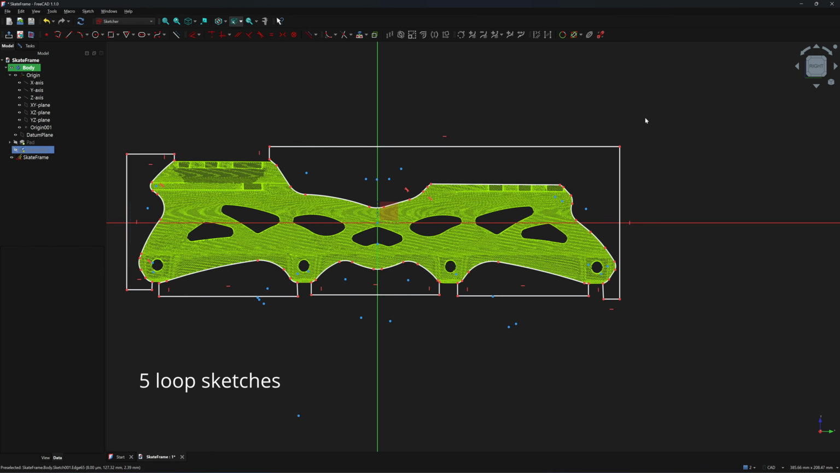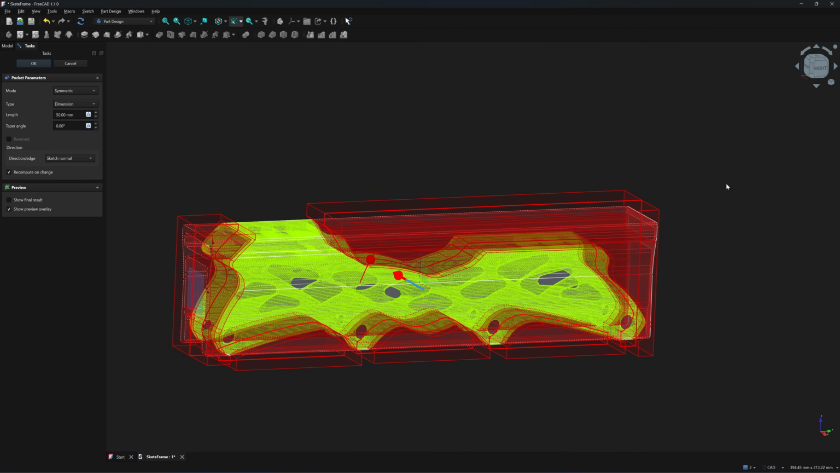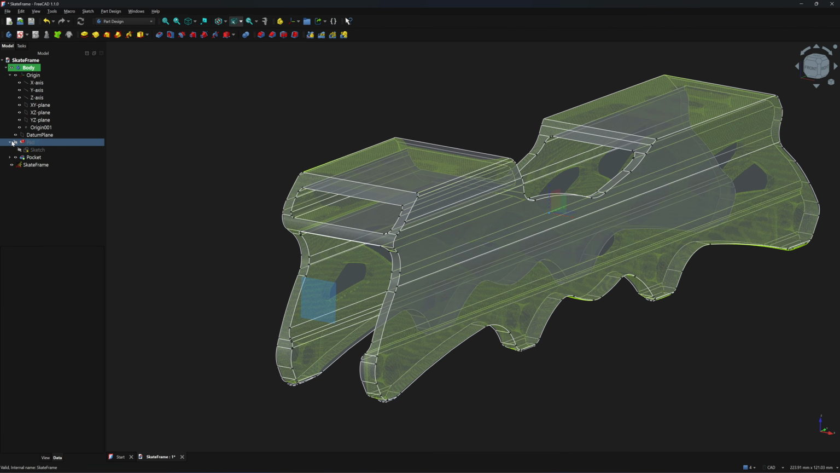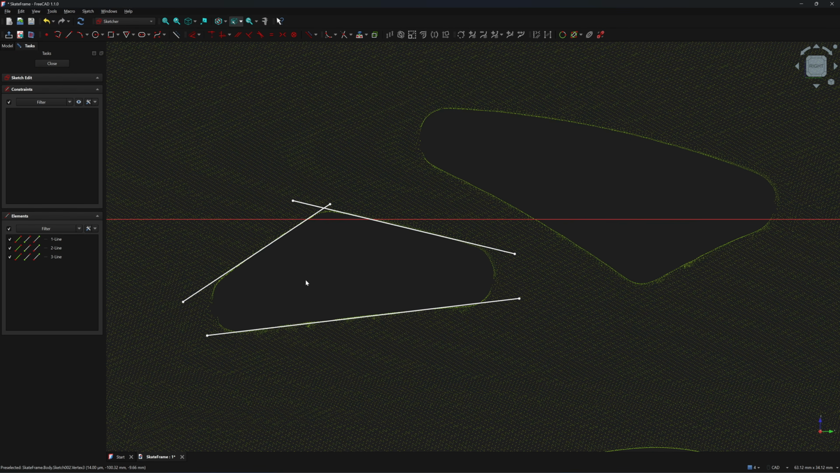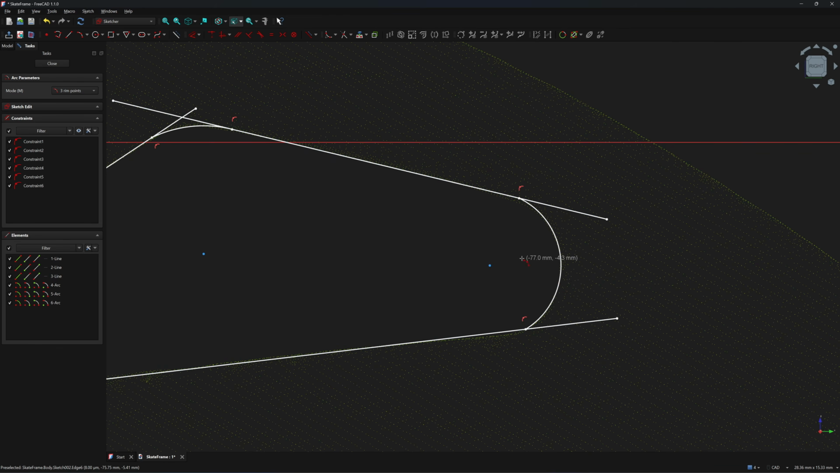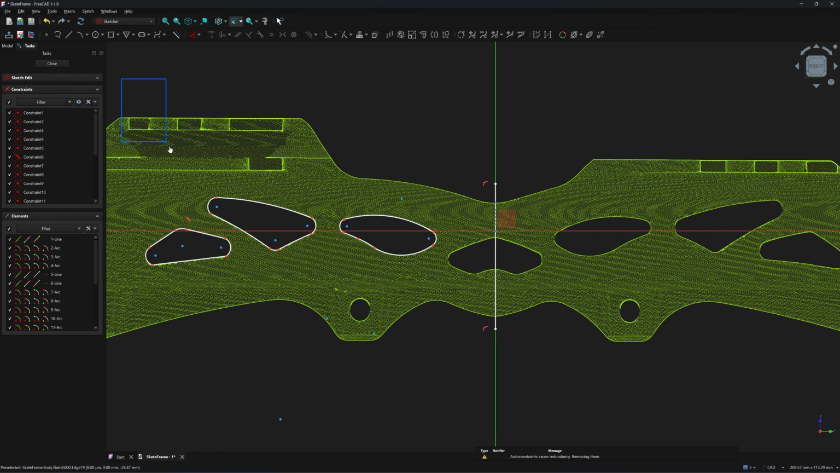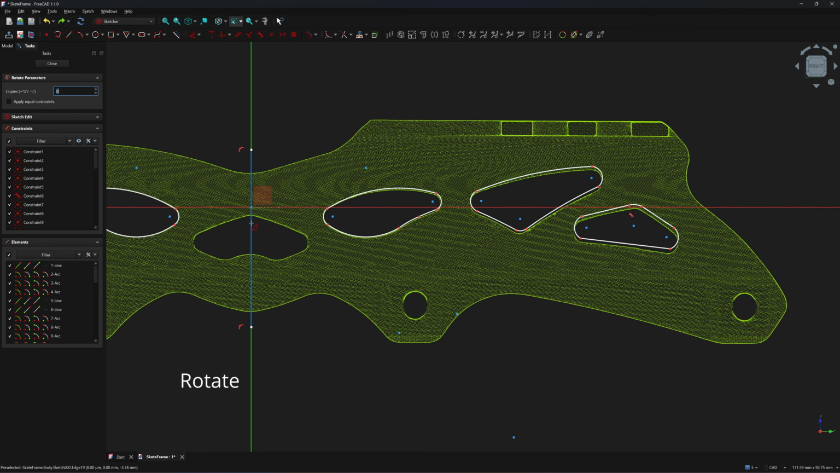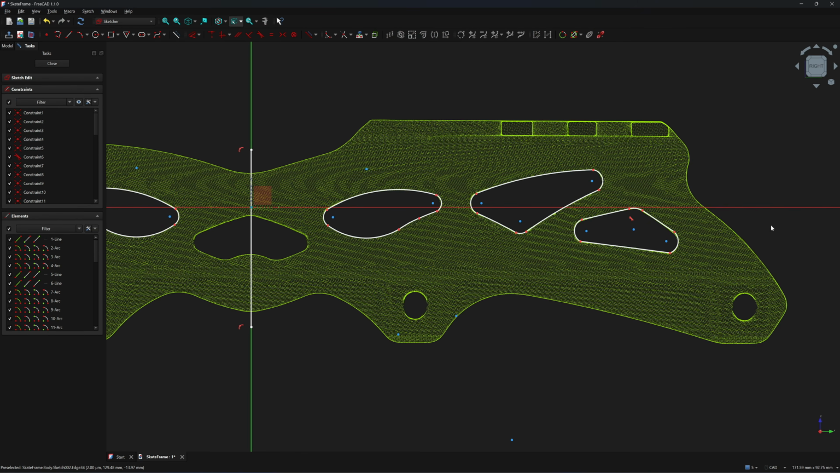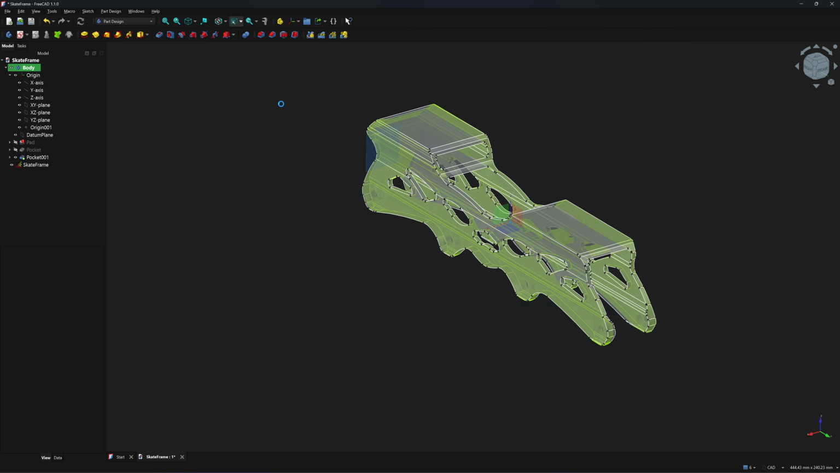Now we have 5 closed-loop sketches ready, and we will use the pocket command to cut them from the solid. Next, I will create sketch profiles for cutting the graphics pattern. At first, I thought the patterns were symmetrical, but they aren't. After milling, I had to rotate them slightly to align correctly. Then use the pocket command to cut out the profile.